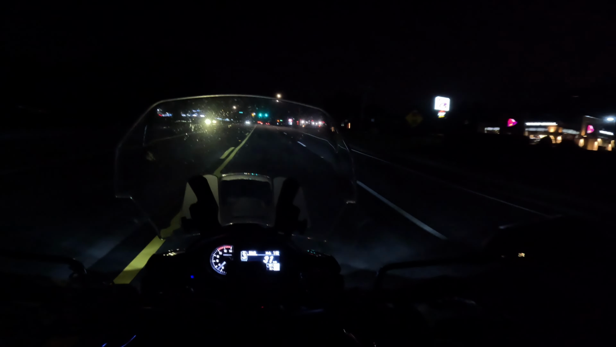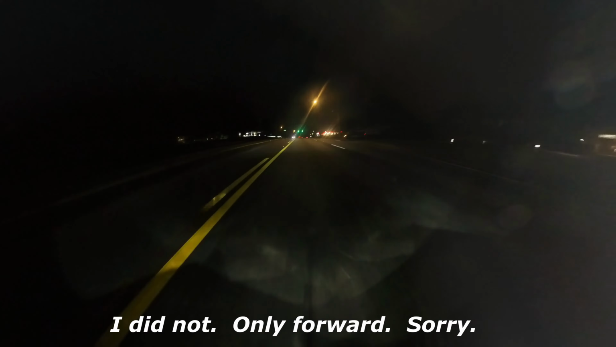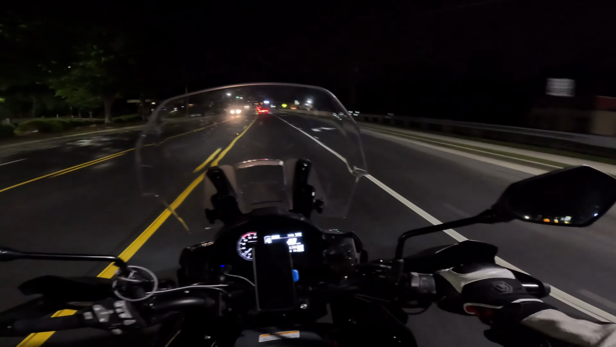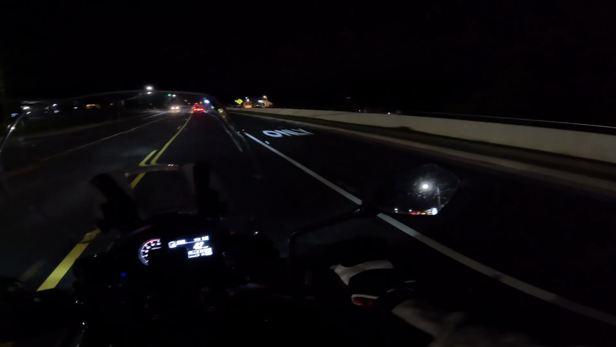Well, if nothing else, I hope I got some cool 360 shots with the camera mounted on the front of the bike. We'll see how that turns out. And we're past 1 a.m. now, so I might need to go home and get a little bit of sleep. Maybe just a little bit.